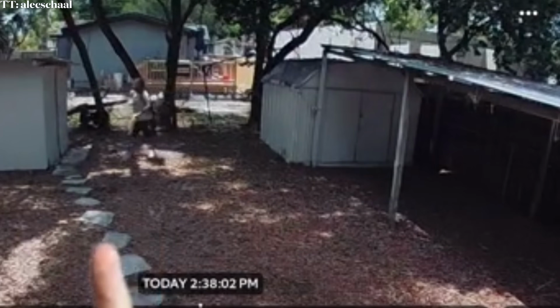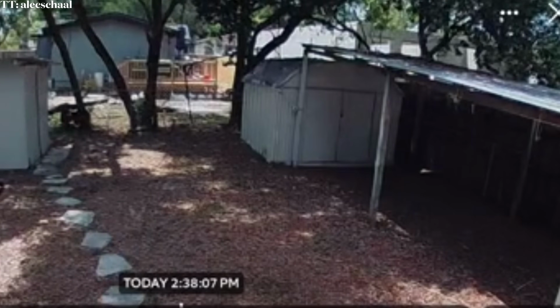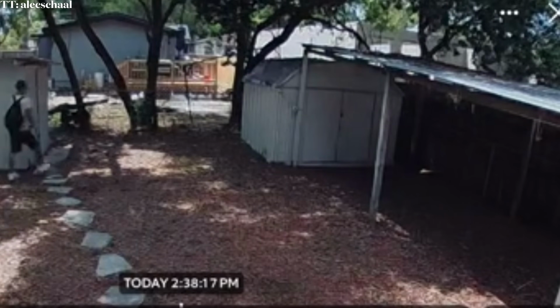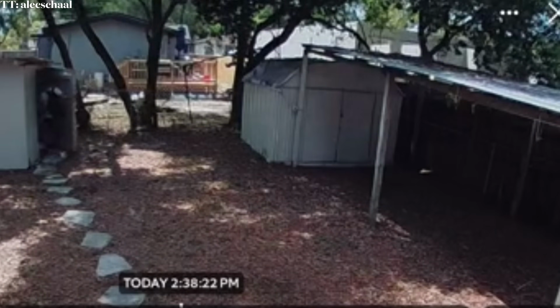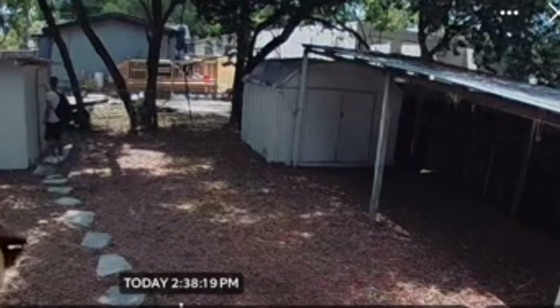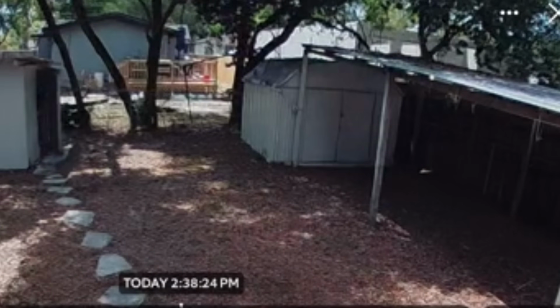So as you can see, he's wandering around my backyard. I don't know what he's trying to do. Now he's like thinking like where to go. Actually ends up going into my shed. So you can see he opens it, goes into the shed. The unknown man enters his shed at 2:38 p.m. on April 26th.